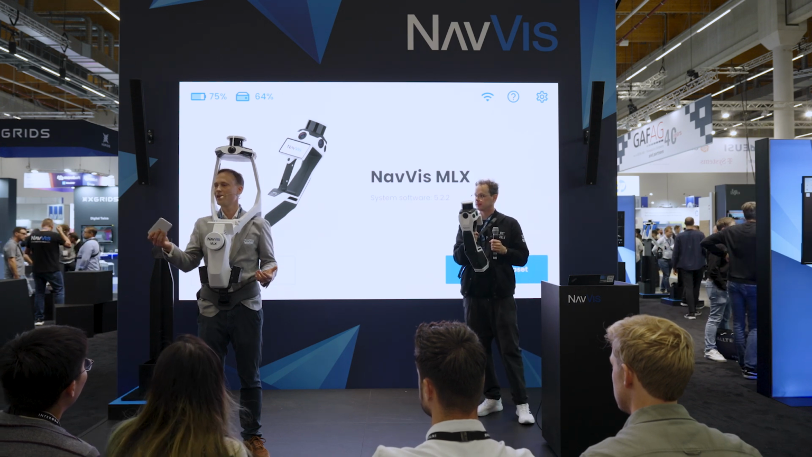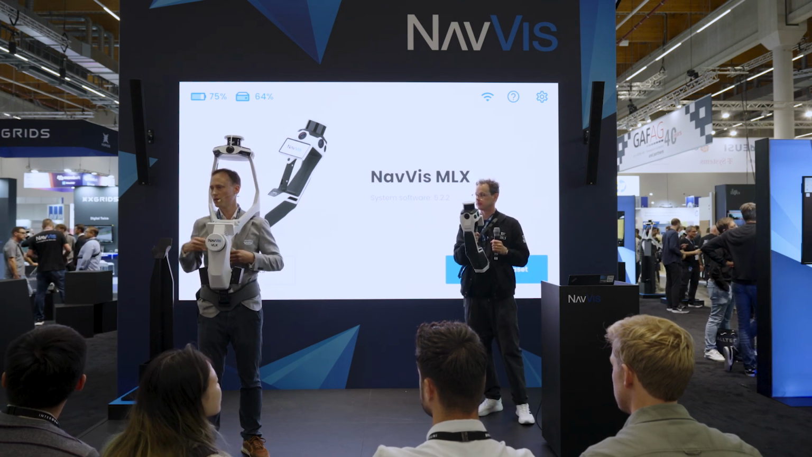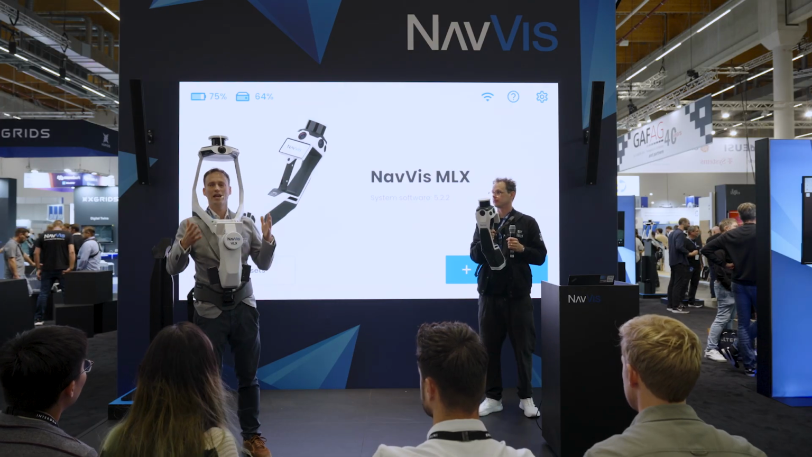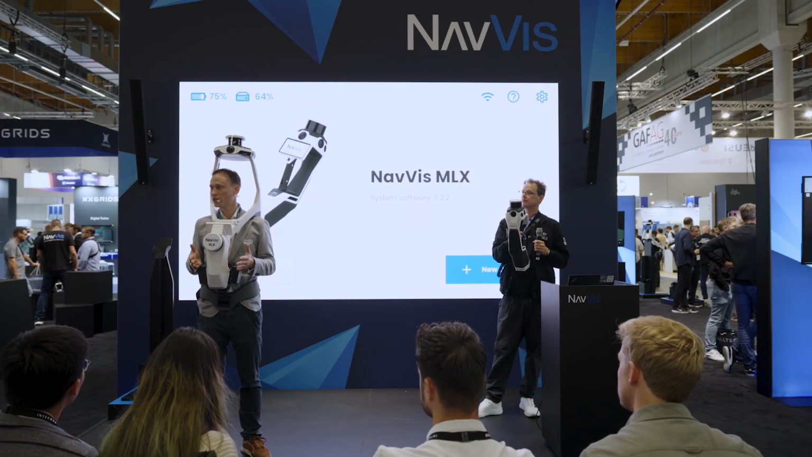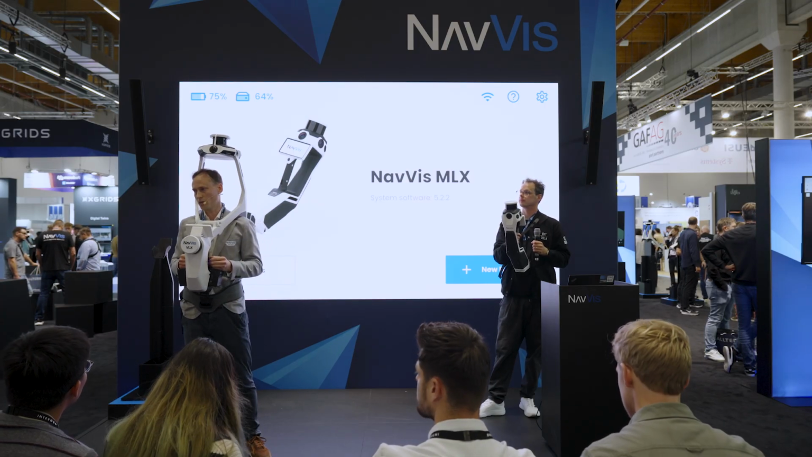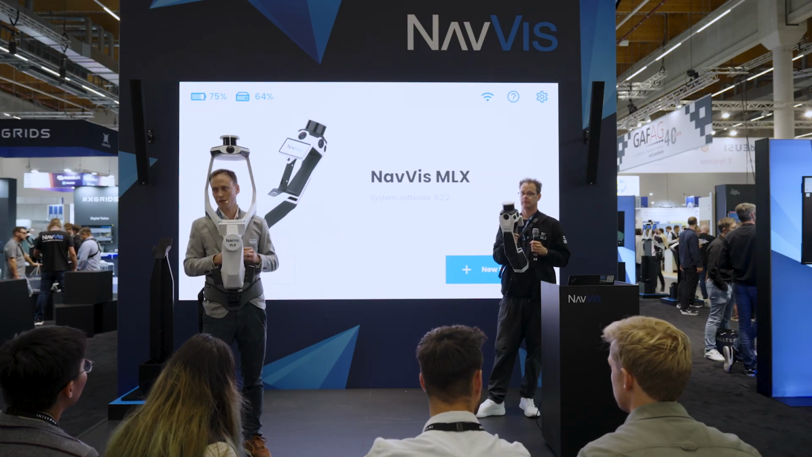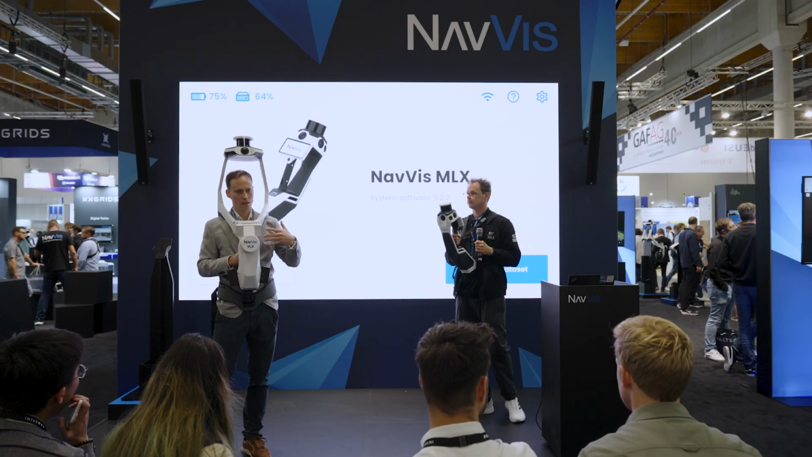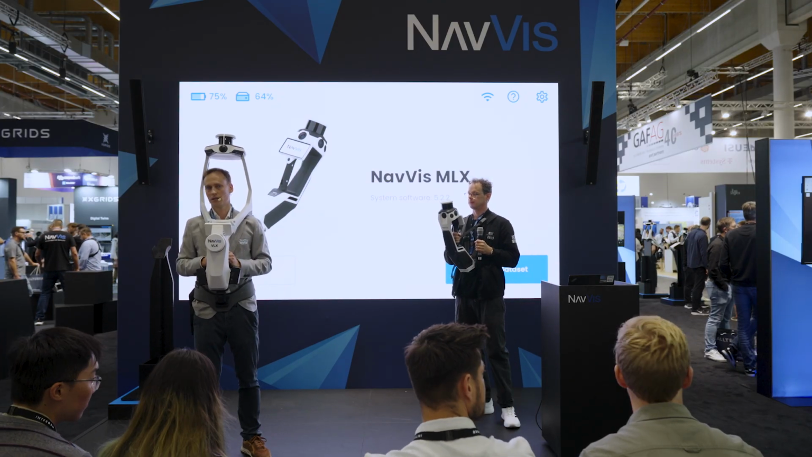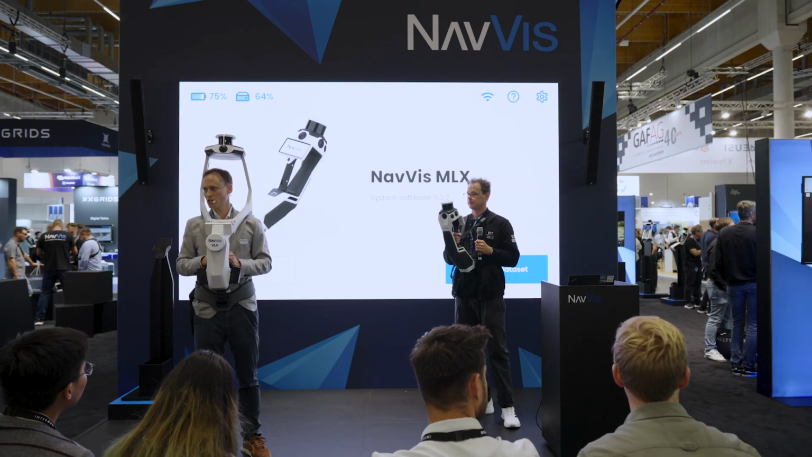Why? Because even if it's just 200 grams, the weight of your arm already forbids that you hold it a long time. That means it doesn't make sense to hold the device the whole time. You only want to hold it if you want to reach areas which you can't reach otherwise. So that's why this distinct form factor for the MLX and this for the VLX, to be able to scan the whole day.